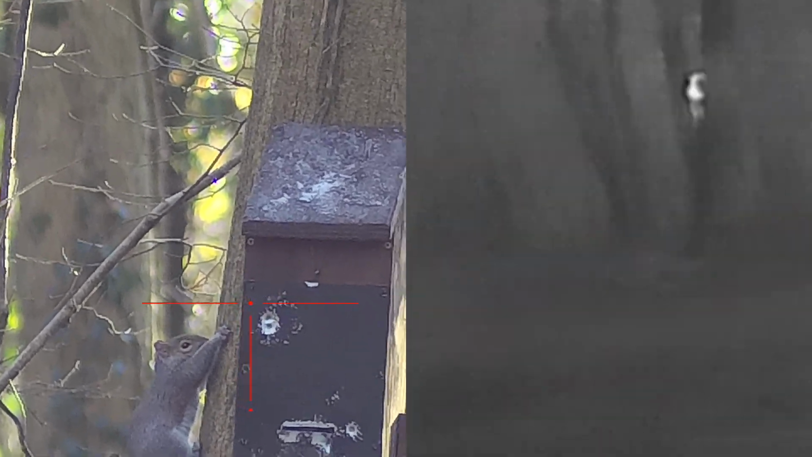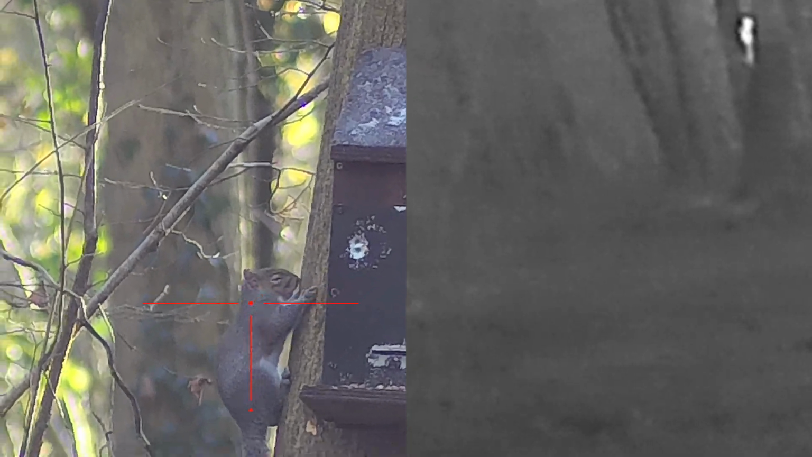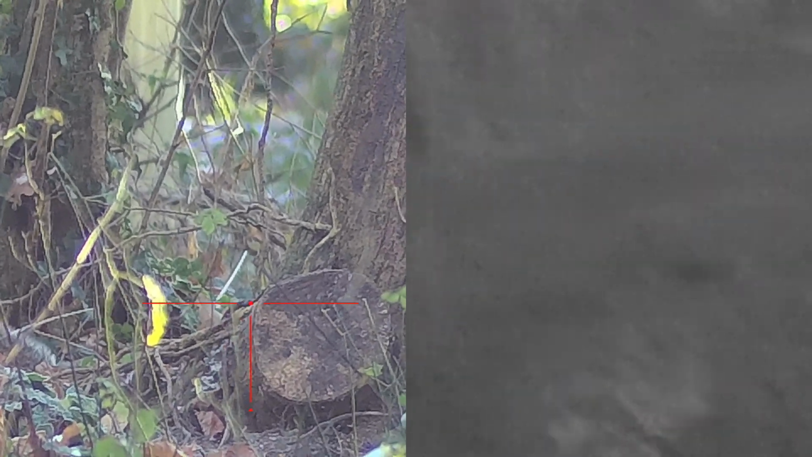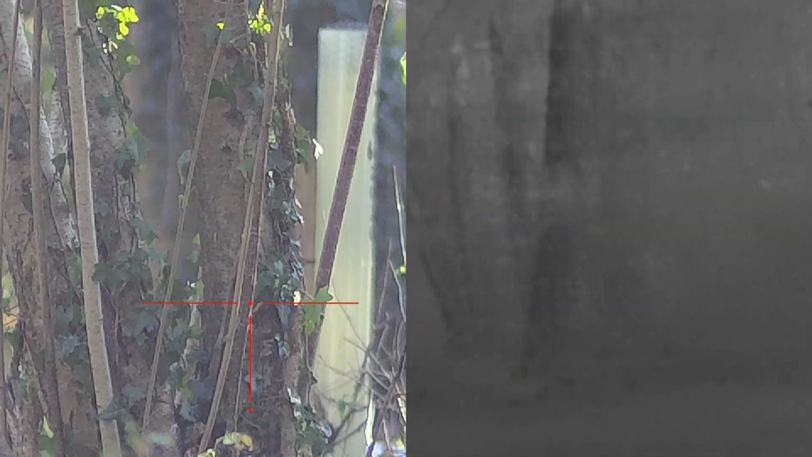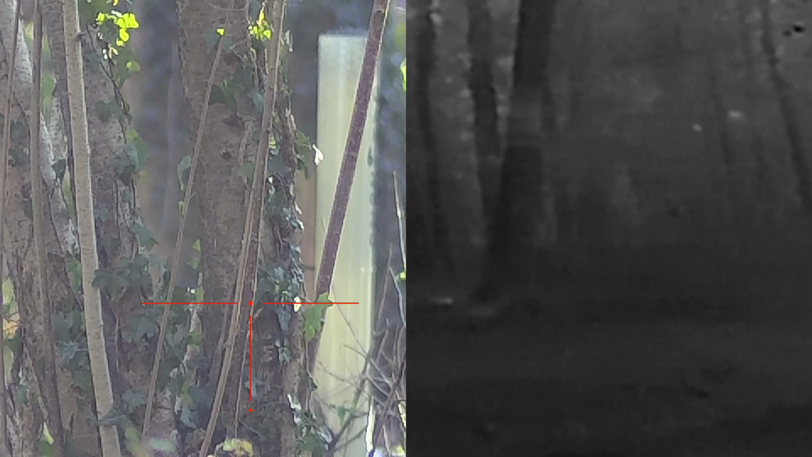There you go. You can see the thermal picture of him in there. Take the shot. Down he goes. So even in the daytime, the thermal is such a good device. In amongst all these trees and bracken and everything there, you pick up a squirrel so much easier than you can with your eyes.